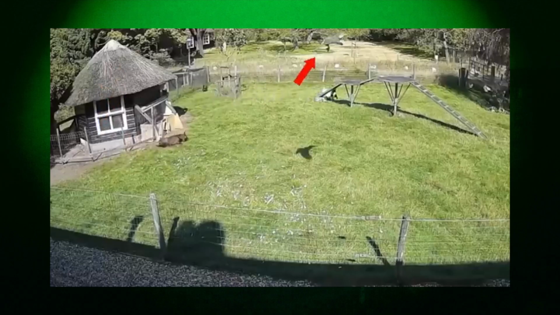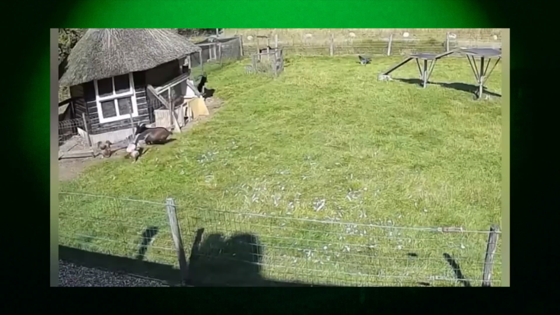You can see the chicken scurry off to the hen house and the goat gets up, probably feeling pretty proud of himself.